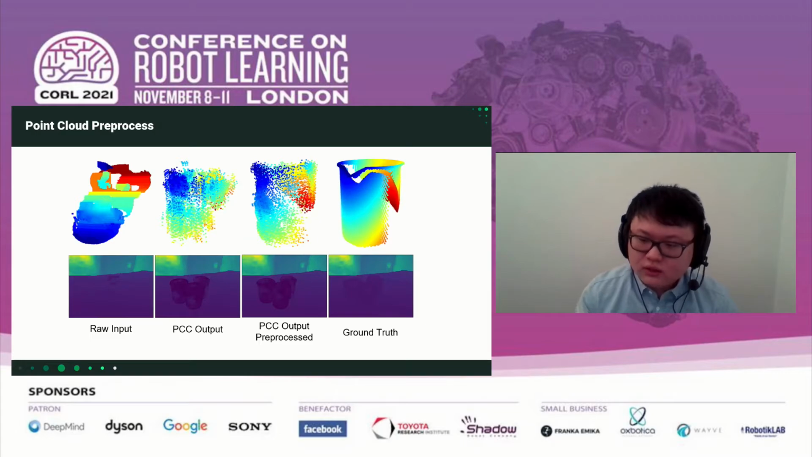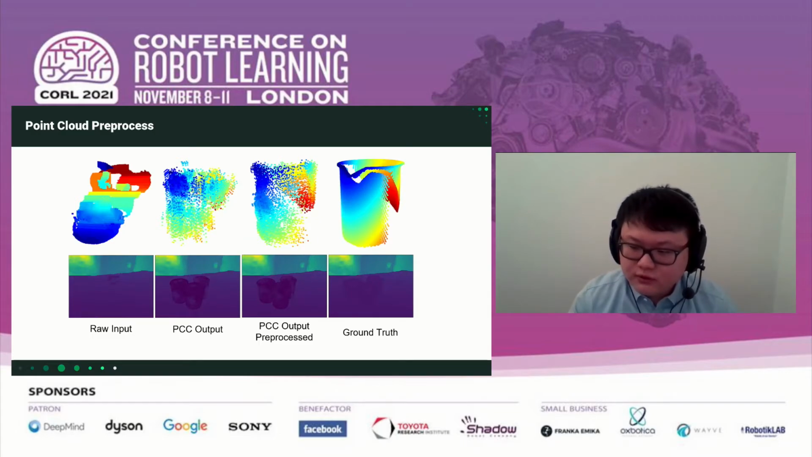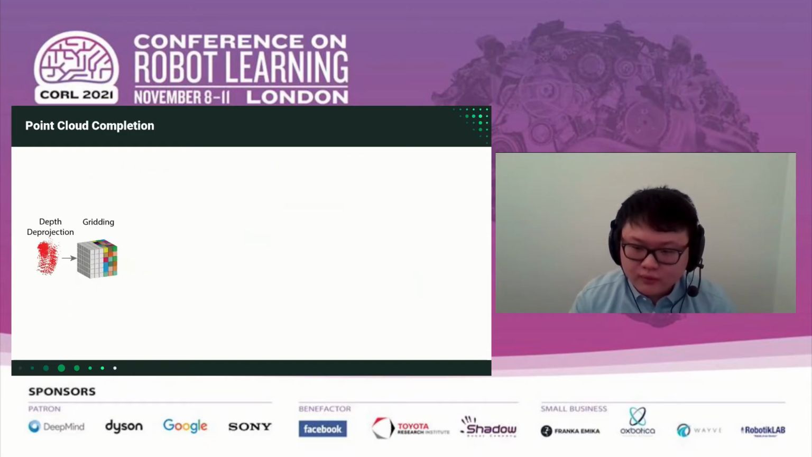The point cloud deprojected from the depths differs a lot from common point cloud datasets like ShapeNet, on which our point cloud completion module is pre-trained. Because of that, it needs to be pre-processed in order to maintain the point cloud completion module's performance. Namely, we do a recenter and rescale process before feeding it to the network.